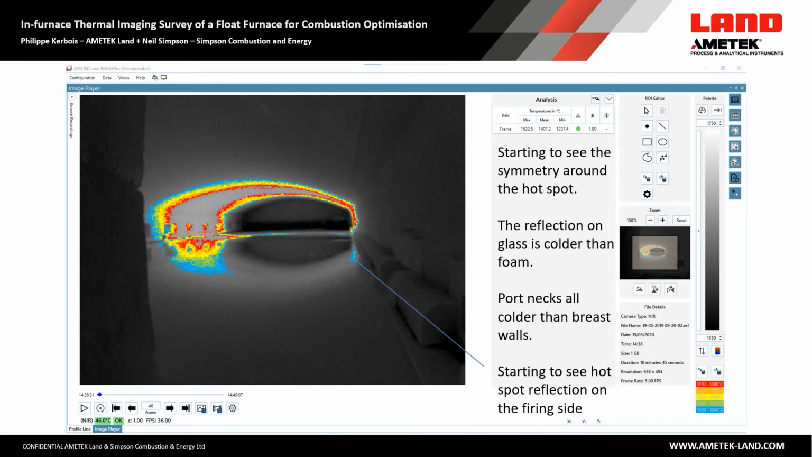Another plus 50 degree isotherms. So we're starting to see the symmetry around the hotspot, which is again something we typically see. The reflection on the glass is always colder than the foam because the glass absorbs the heat. Clearly the port necks are all colder than the breast walls, and we're also starting to see the hotspot reflection on the immediately previous firing side. So left hand side, you can see a little bit of reflection there.